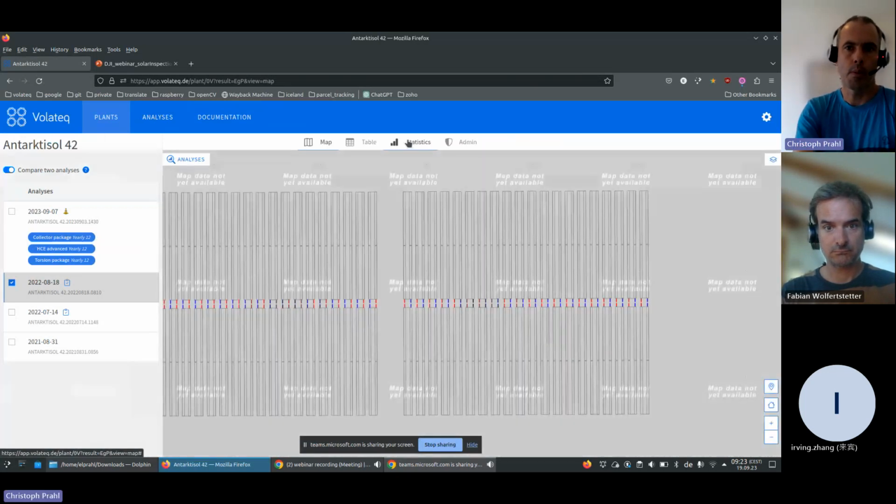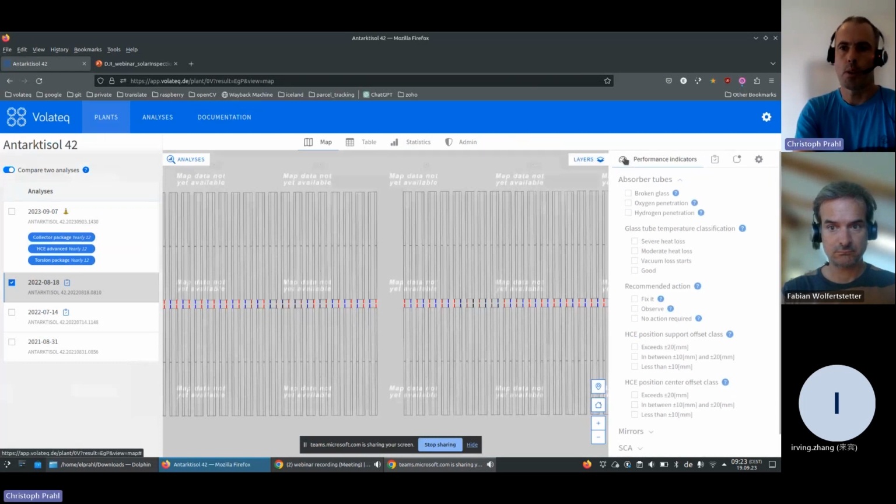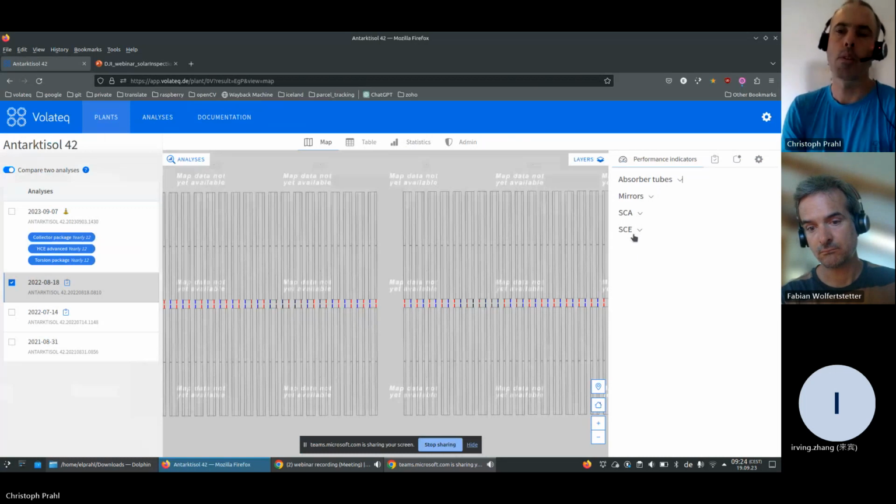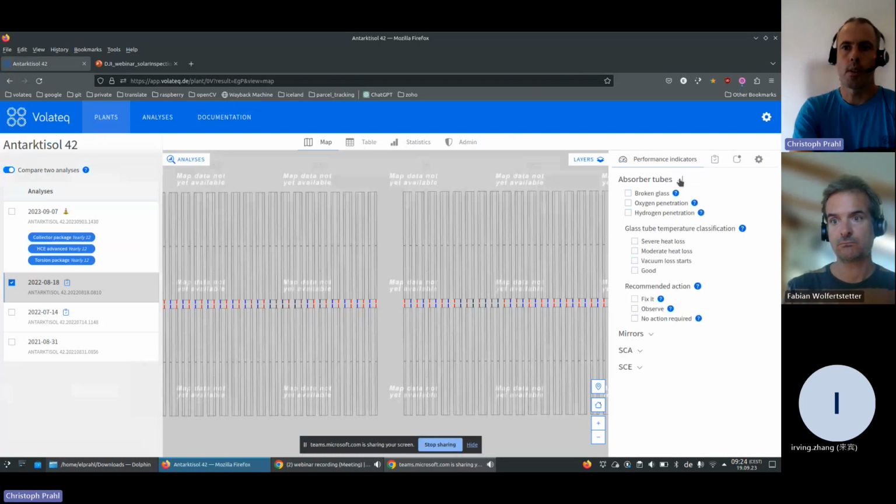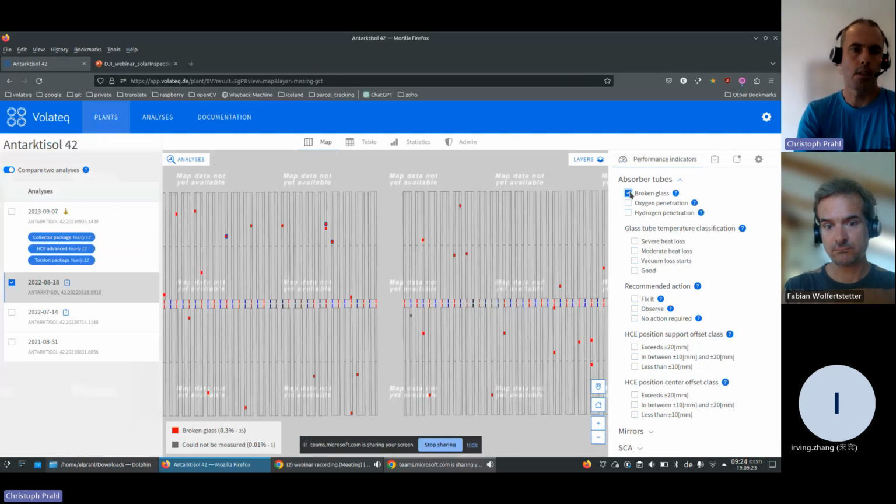Going back to the map view, for example, we can have a look at different components. Again, the absorber tubes, mirrors, collectors, or modules. For a PV plant, the components would be quite different. But in the end, for example, if we have one parameter like the absorber tube, what can happen is that there is a glass breakage.